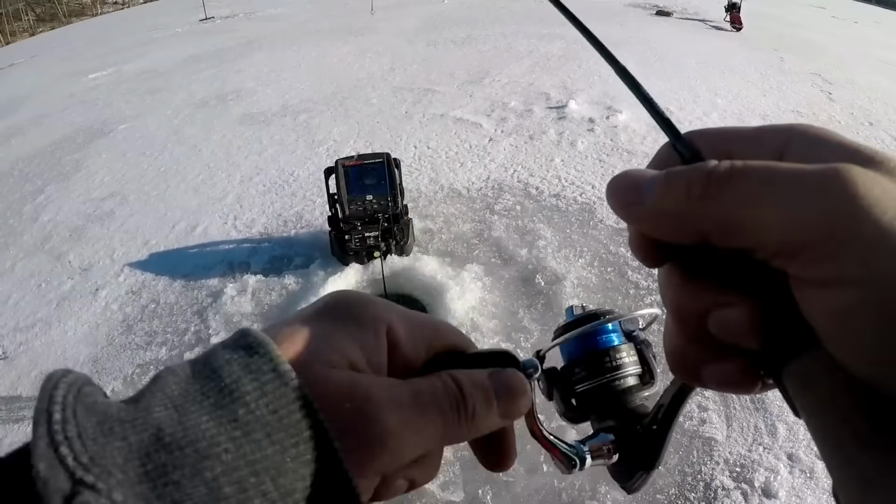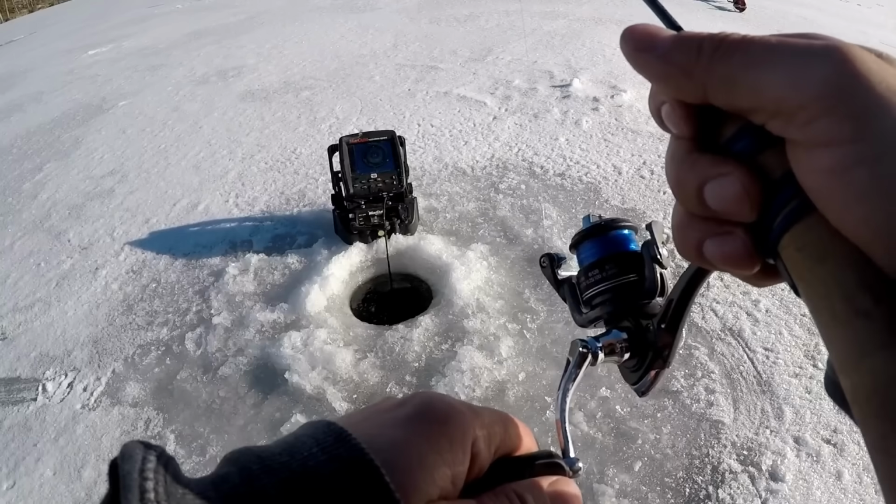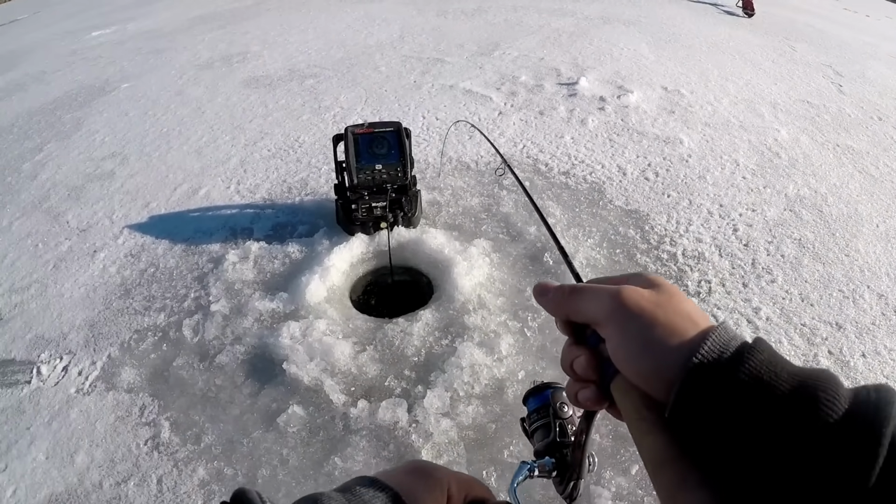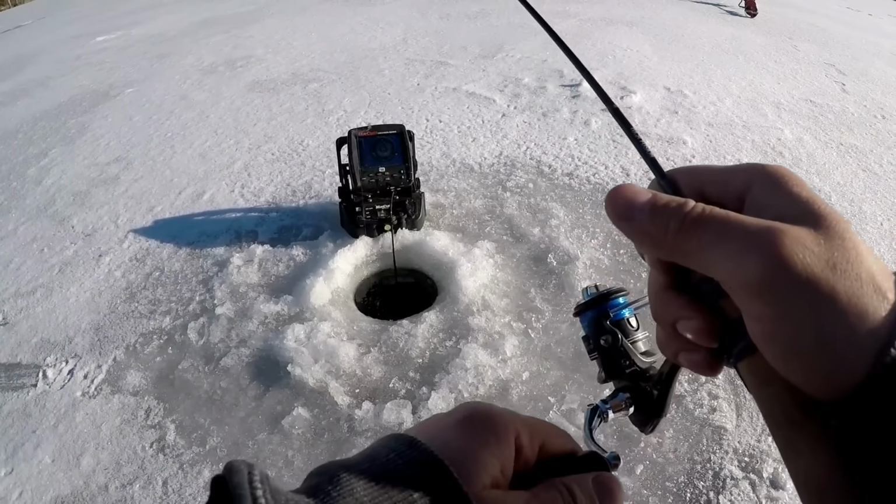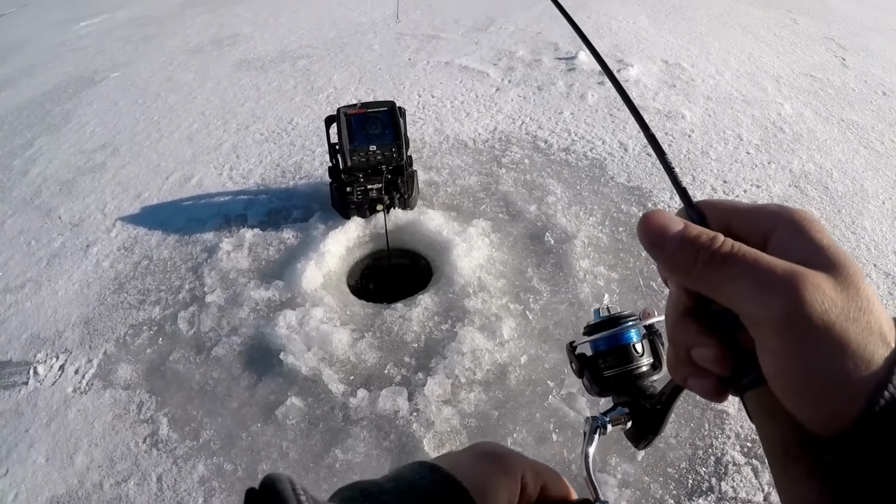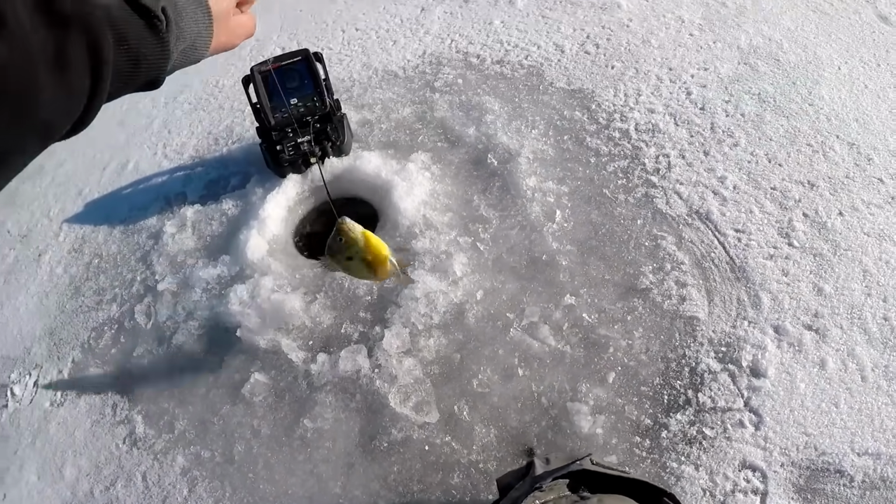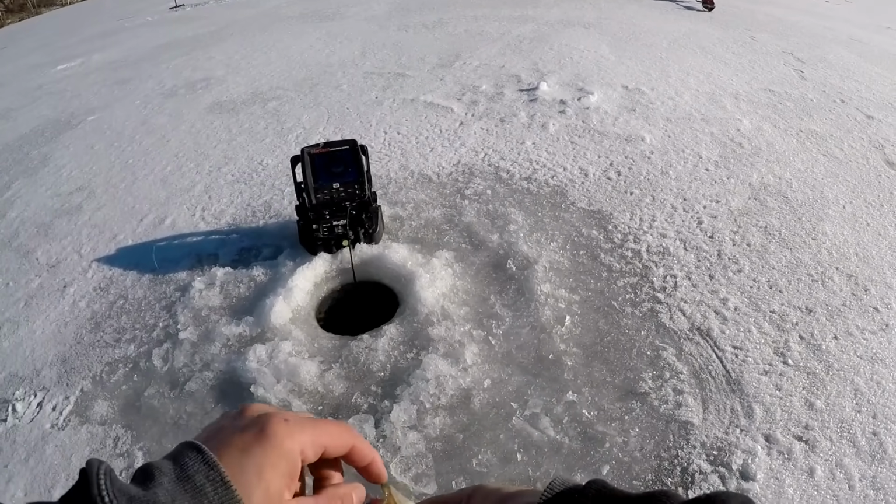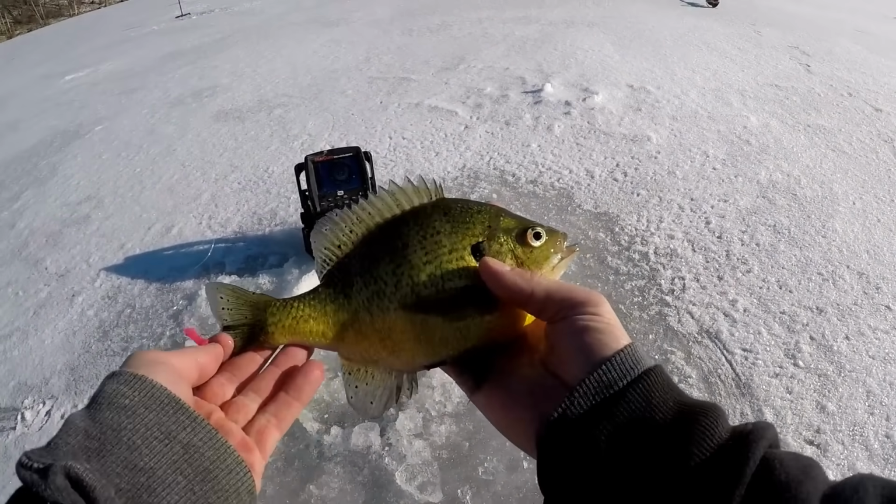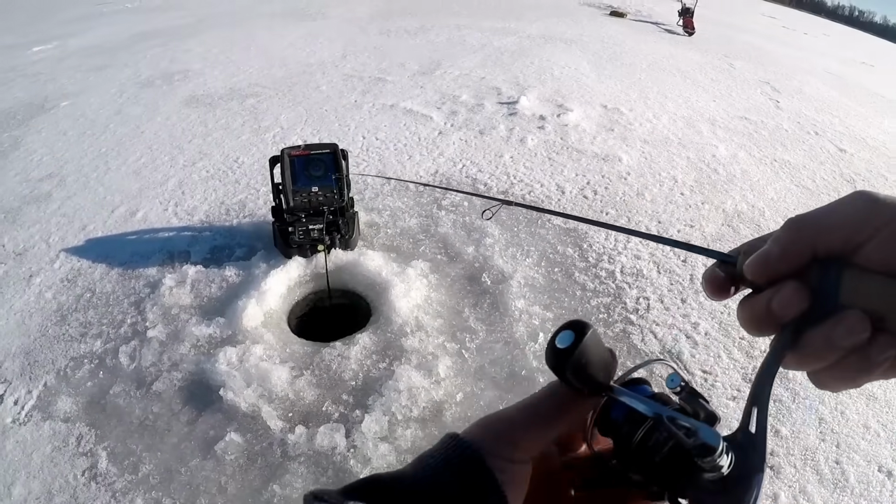There's a crappie, I'll bet. That'll be a nice one. Or, you know, good eater anyway. Come on there, bud. Right? Oh, look at this bluegill, you guys. Oh my gosh. Look at this tanker. Oh, we're going to keep this guy. Eat him. Oh, there's a real nice bluegill. Wow. That's got to be a 9+ incher.